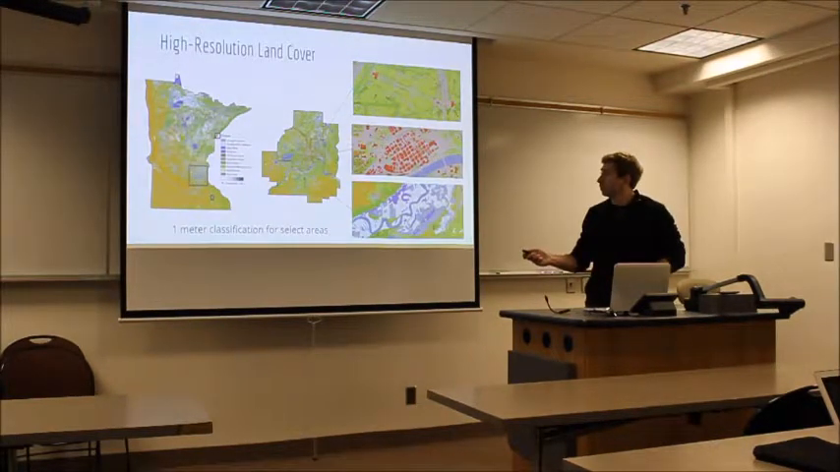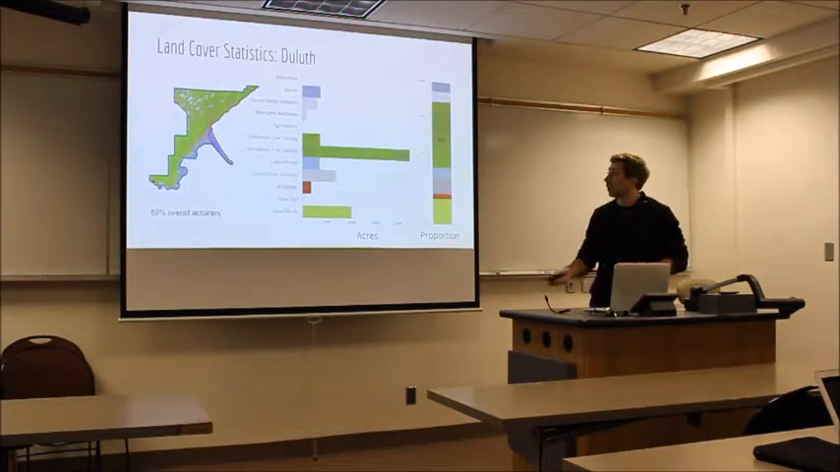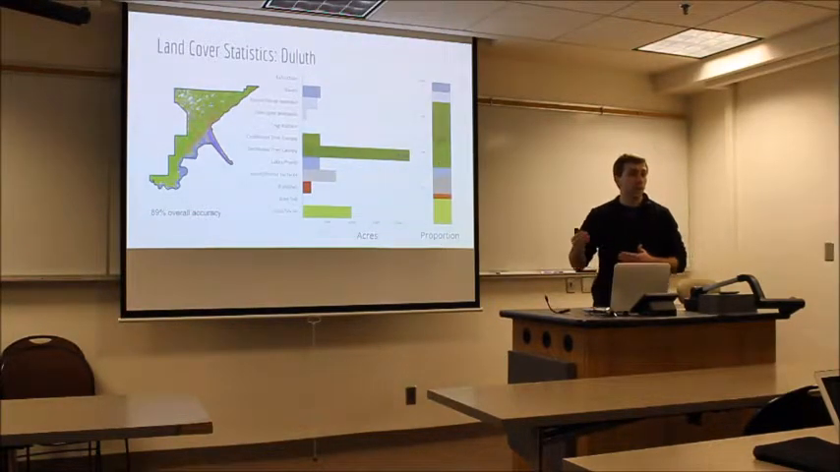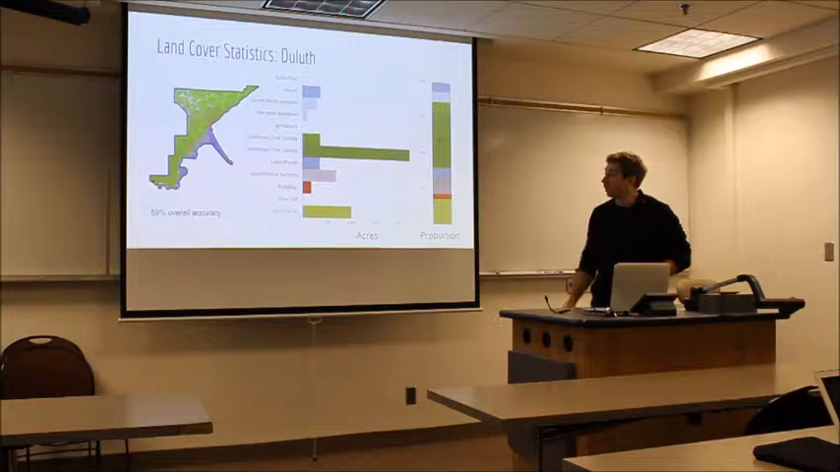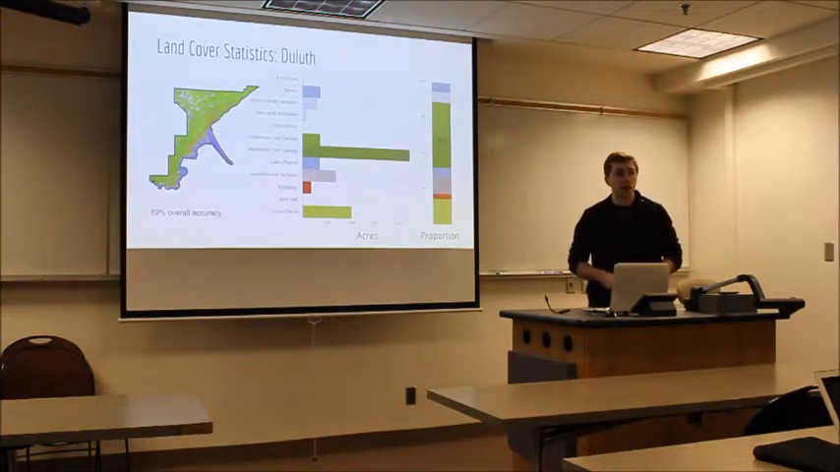So then you can do things like calculate the amount of area of tree canopy. For example, Duluth has 22,000 acres, which is about 40% of the land area in Duluth. We assessed the accuracy and found that for most areas it was around 90% accurate with a completely automated approach.